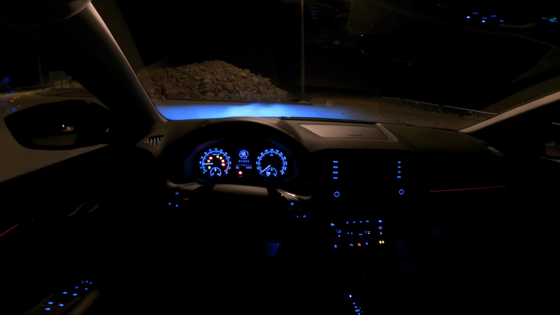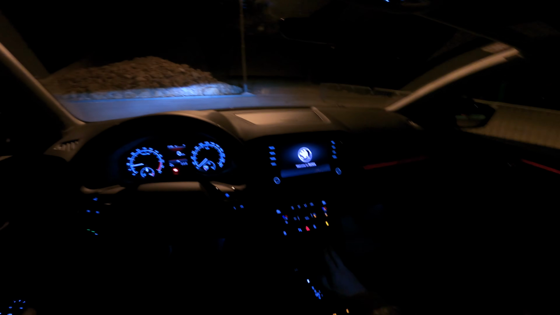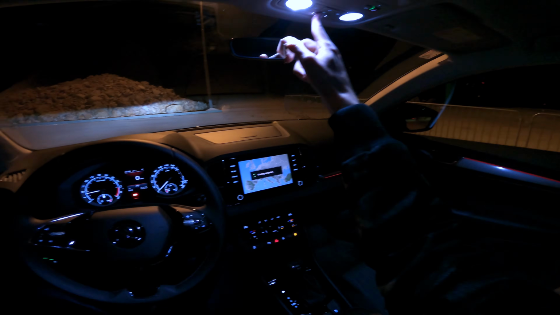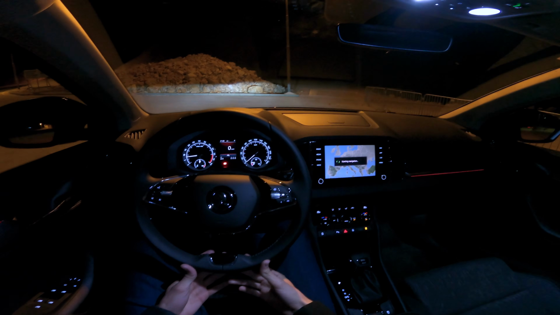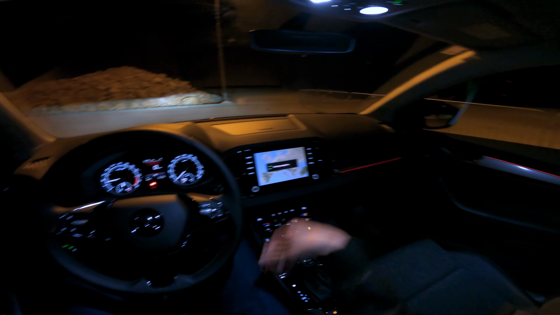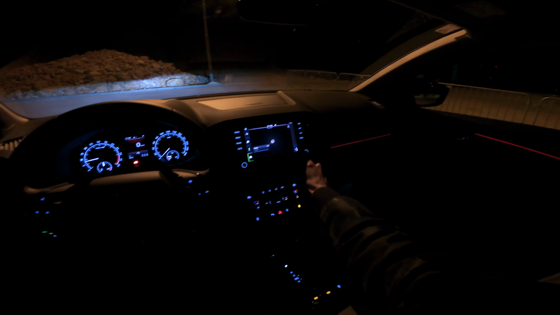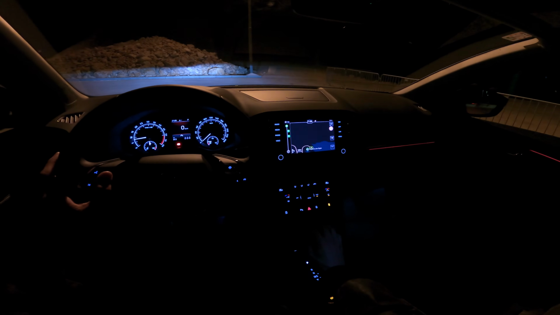We have LED lights. I wish they were matrix, but they're not. They're not too shabby, but I prefer matrix. But again, this is a minor refresh. If I turn on the LEDs, you can see the new steering wheel. It's kind of nice, but besides that, there's almost literally no change inside this car. That's why it's a minor refresh. We have navigation.